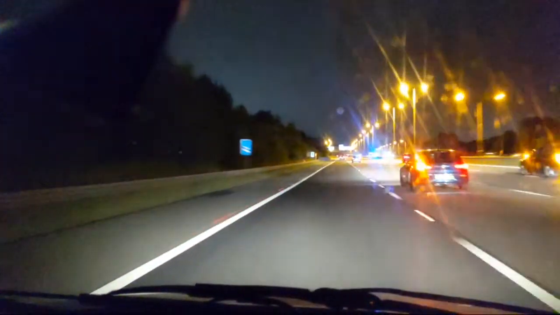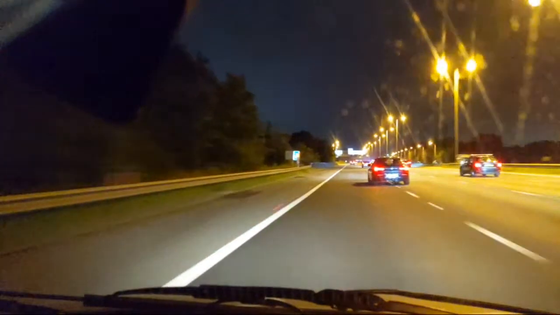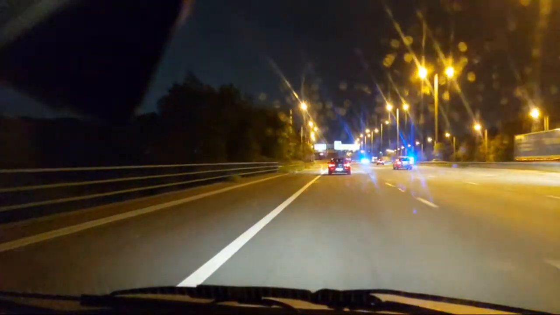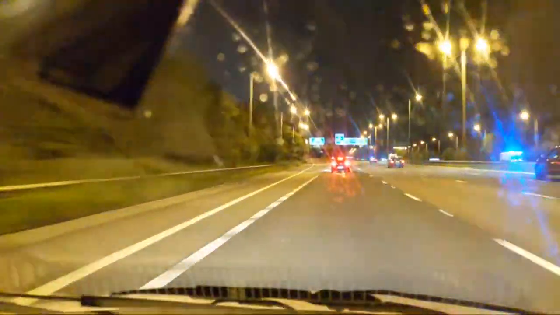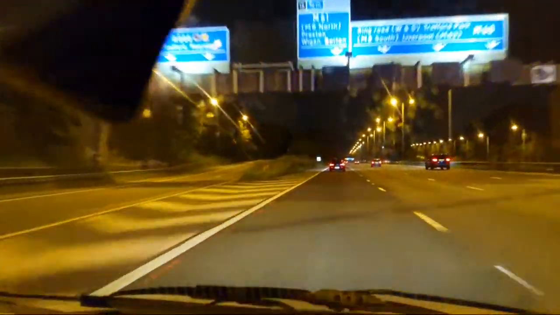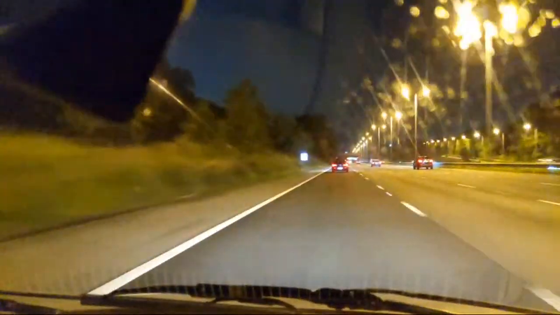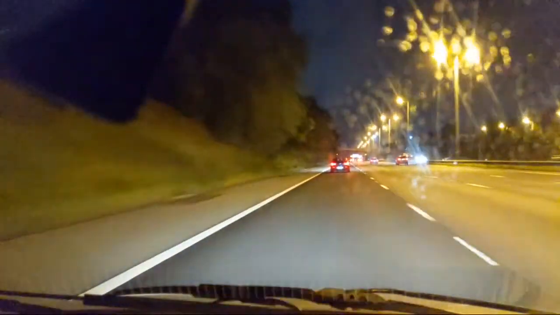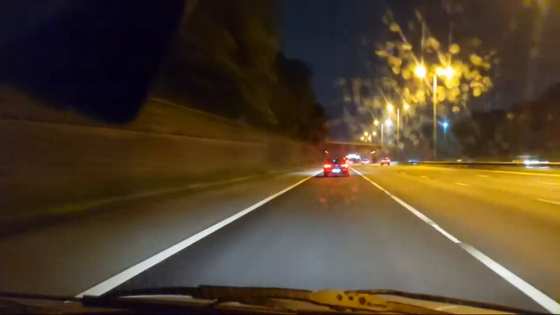And this car. Blues and twos on the other side. Ambulance coming onto the slip road. And an ambulance already on the motorway. And that taxi's still in the third lane. Cars undertaking it, overtaking it.